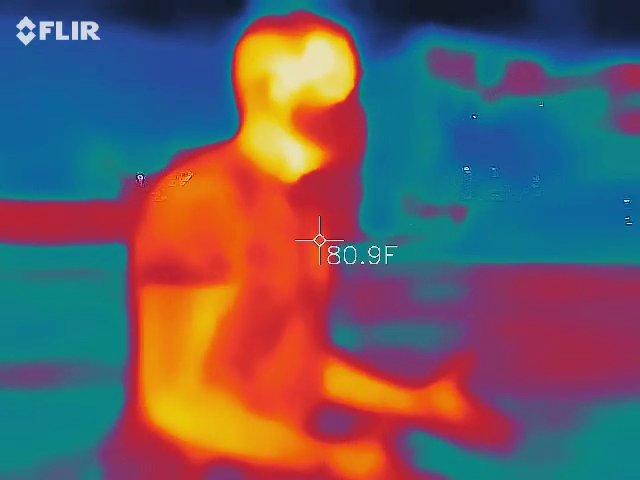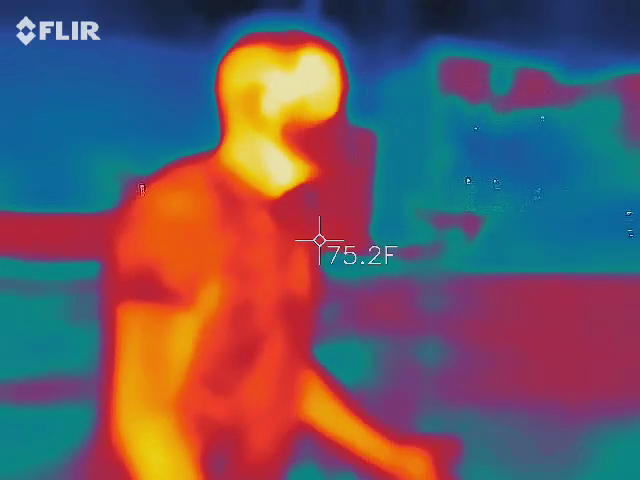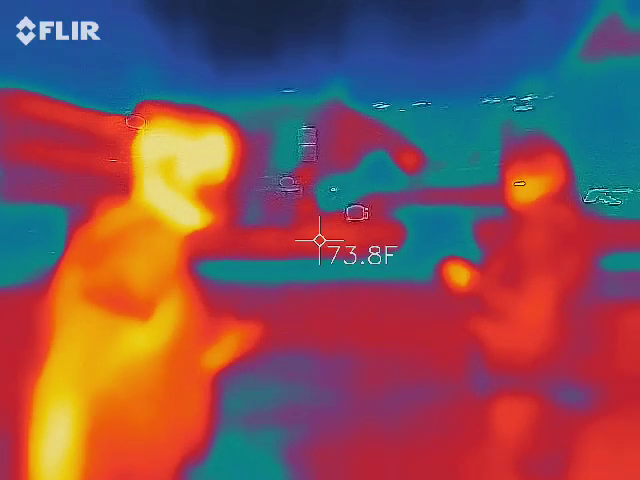So I haven't looked at the EMF meter yet, but I happen to notice that the light is blinking over there. It doesn't always do that, so I'm going to almost guarantee that my EMF meter is going off as well, because that's a very weak light. Sometimes it's on, sometimes it's not.